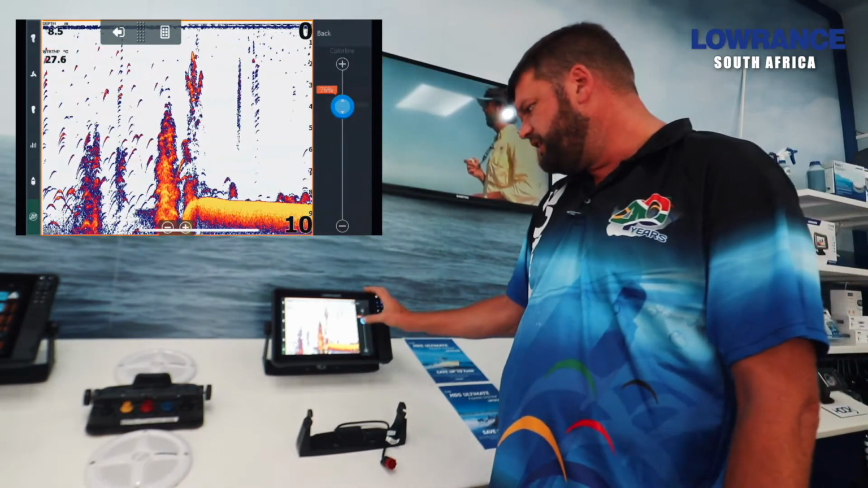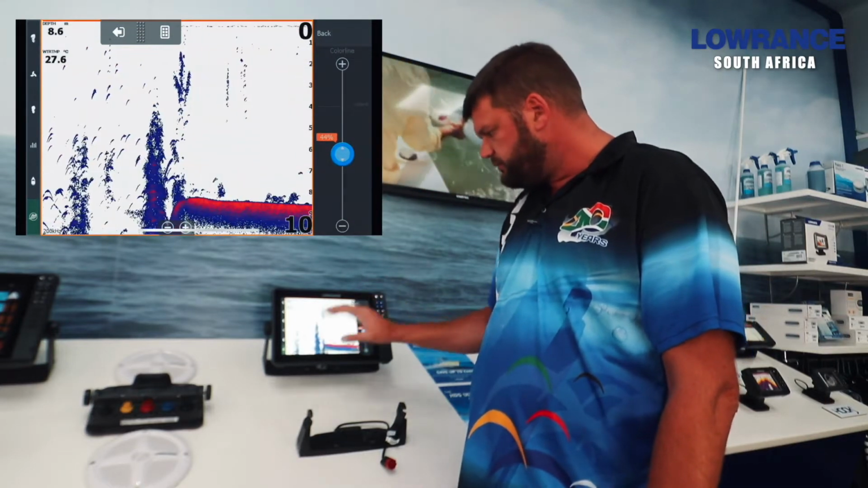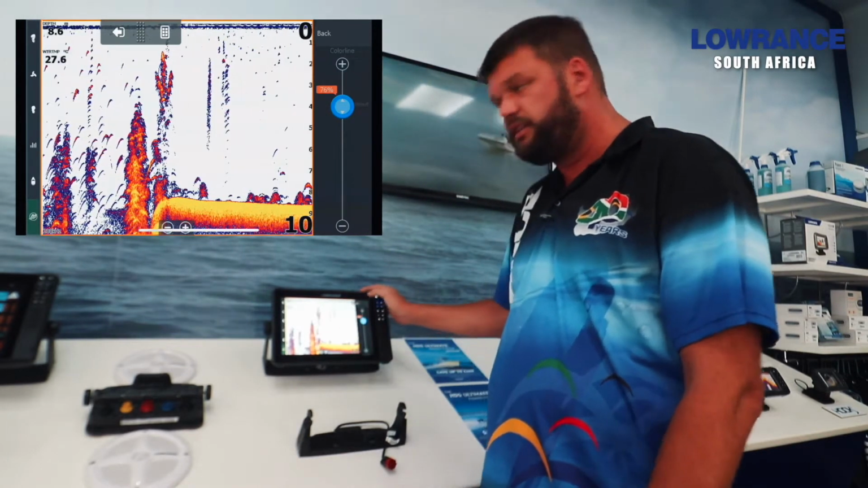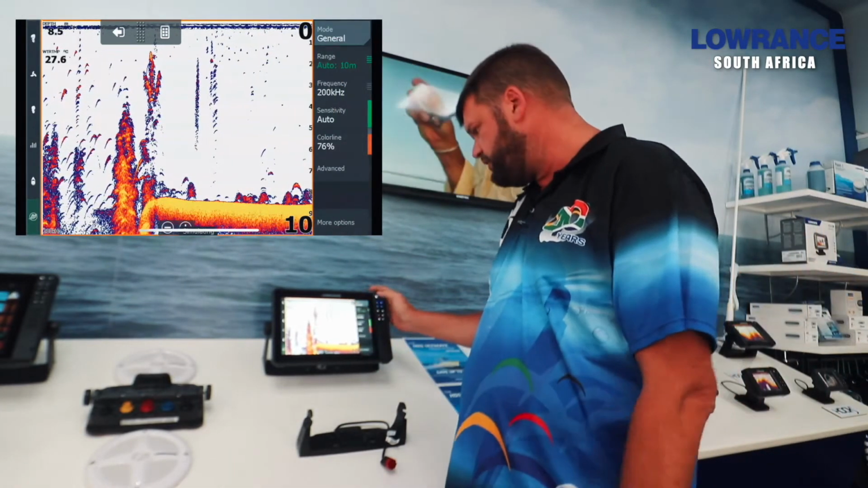Color line we generally leave on 76. Obviously, if you see when I move it down, we lose a lot of definition on the screen, so that's not something we really want to play with. 76% is your default, gives you the best fish targets and the best bottom definition.